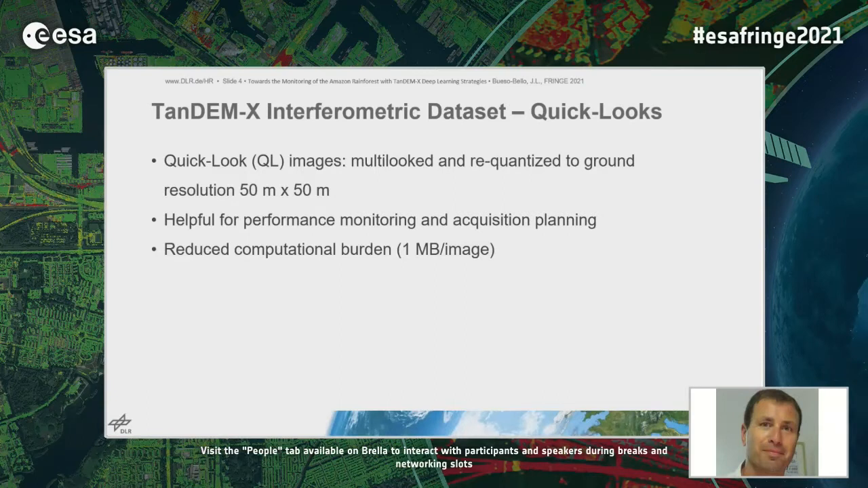In this TanDEM-X quick look data set, we have the DEM, the amplitude, and the coherence, and that makes the quick look data set very interesting for global planning. Next slide, please.